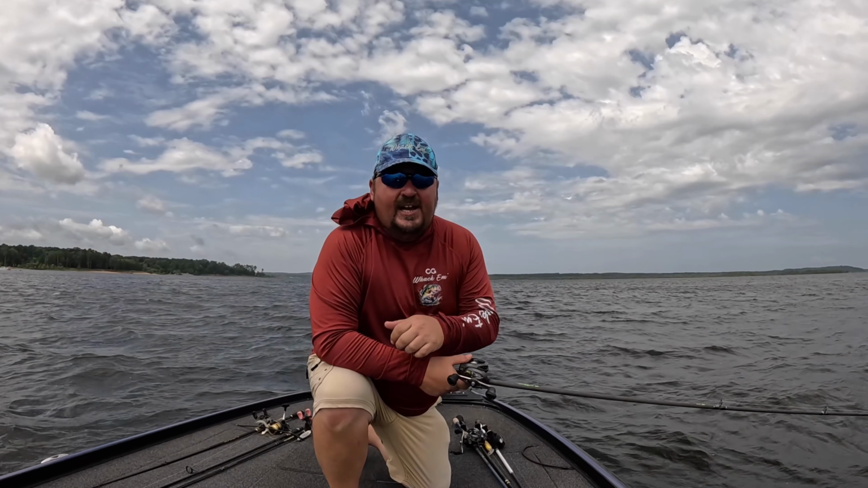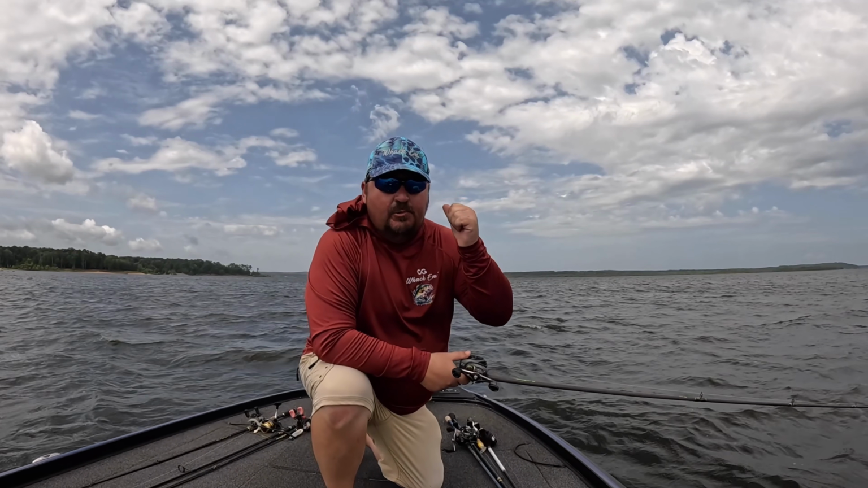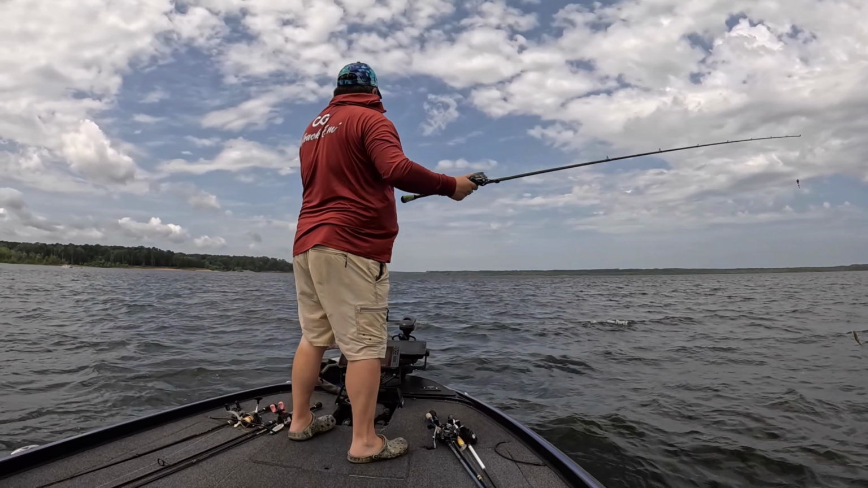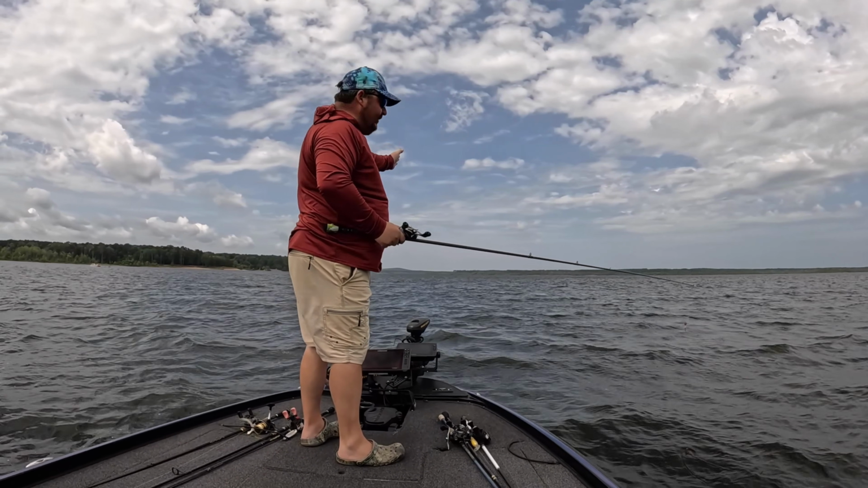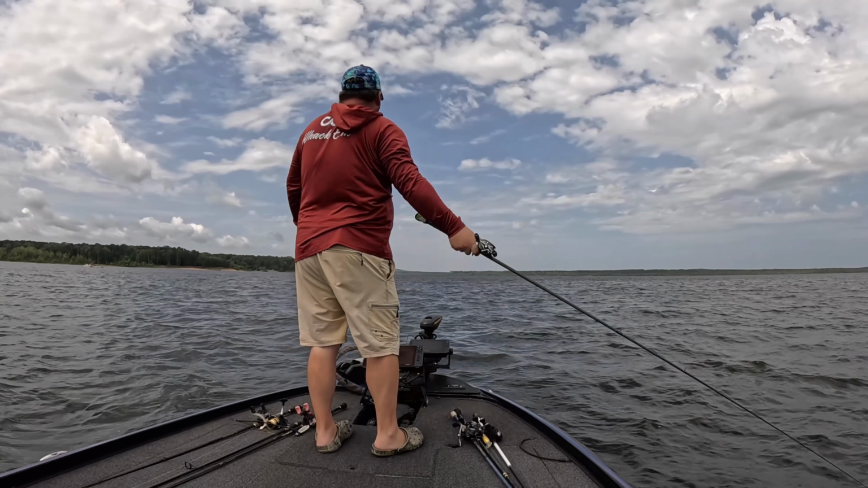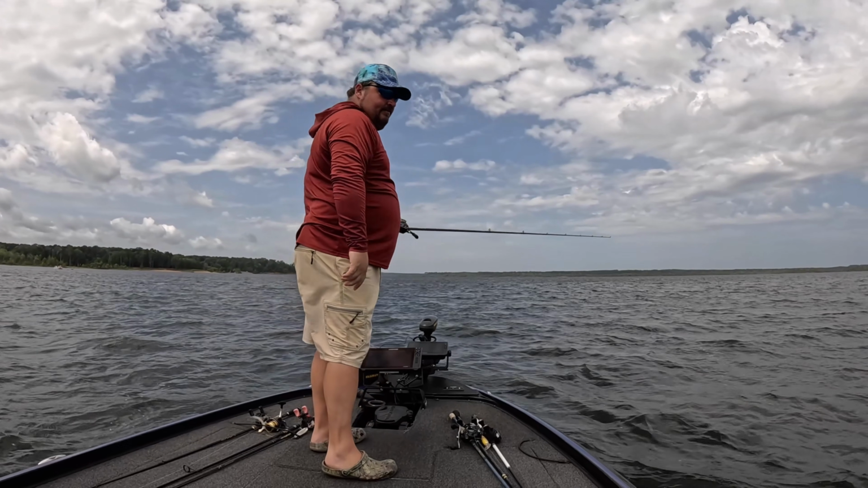All right, let's make a cast. We're gonna line up our visual with that point that we're seeing out there to hit that brush pile and see if we can hit that brush pile. All right, I'm looking at the edge of that point that I marked with my eyes earlier. That's where I want to cast. I'm gonna let it hit the bottom.